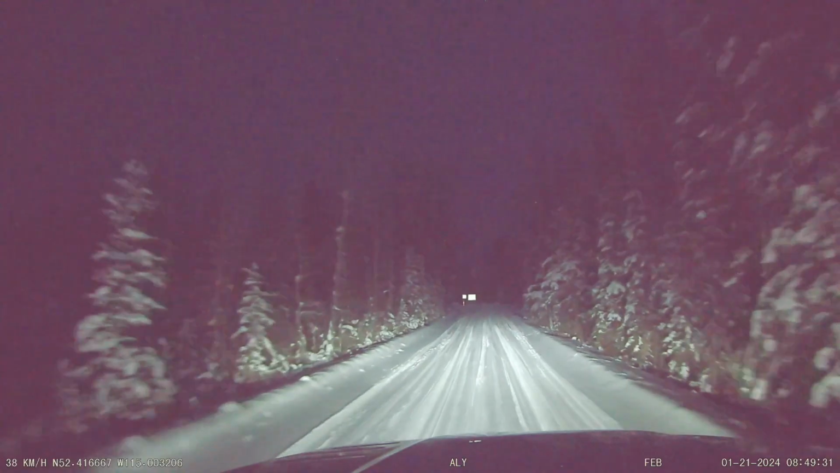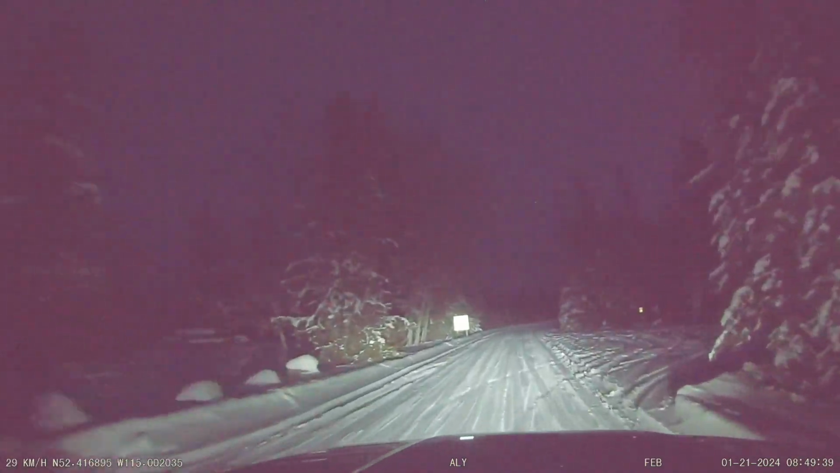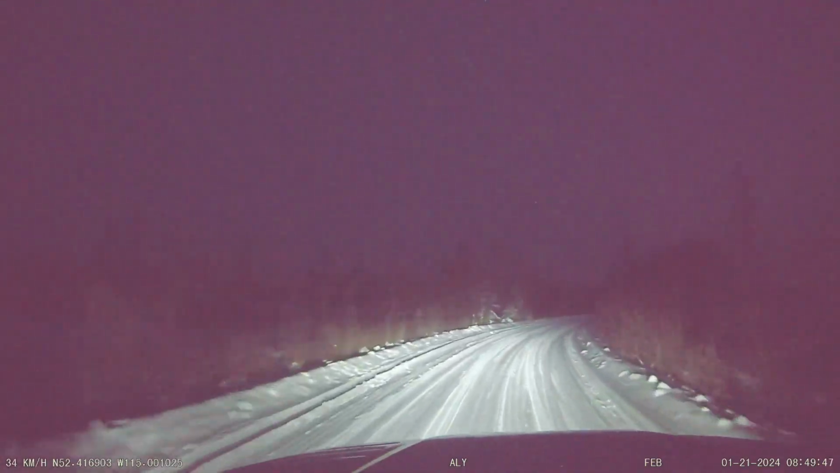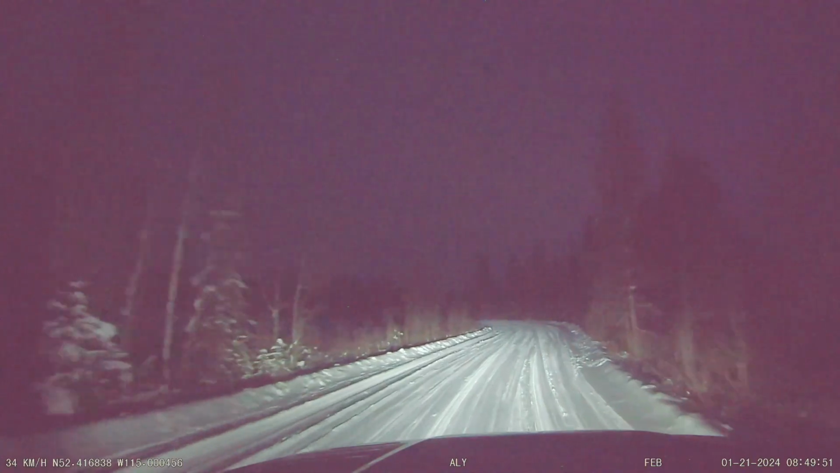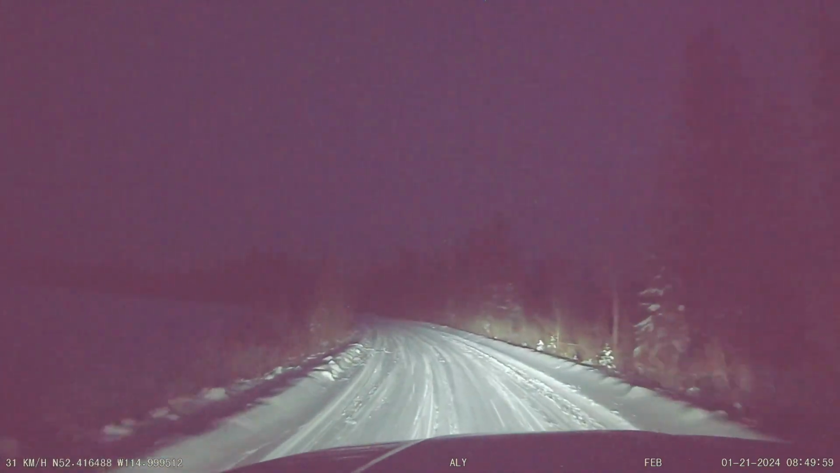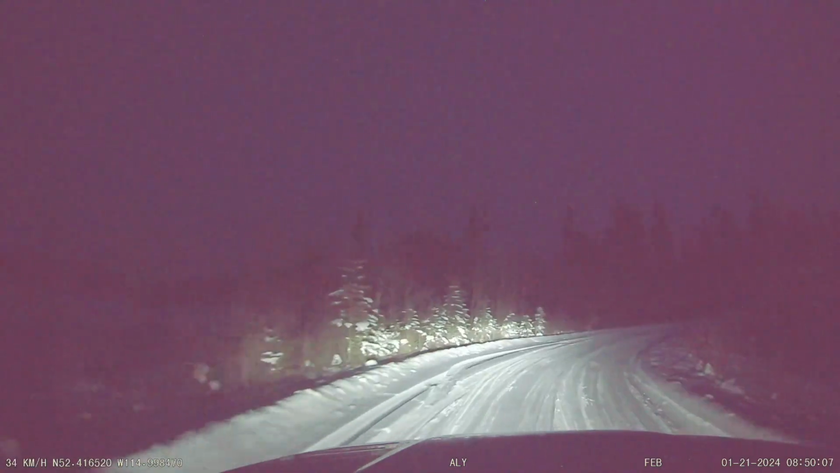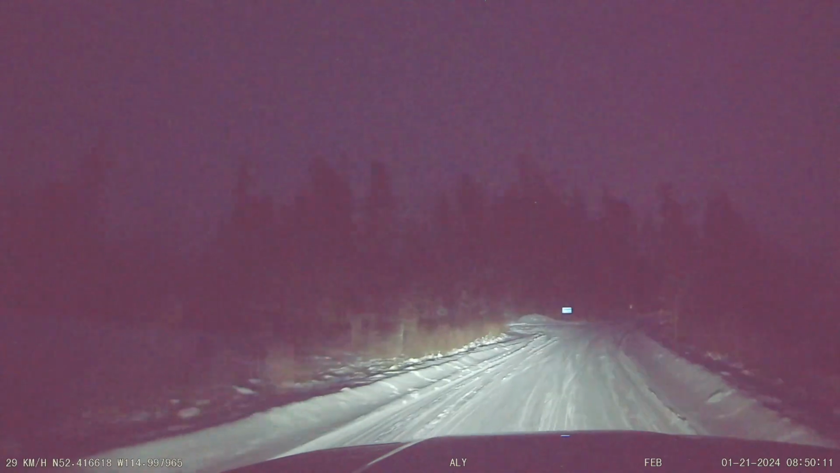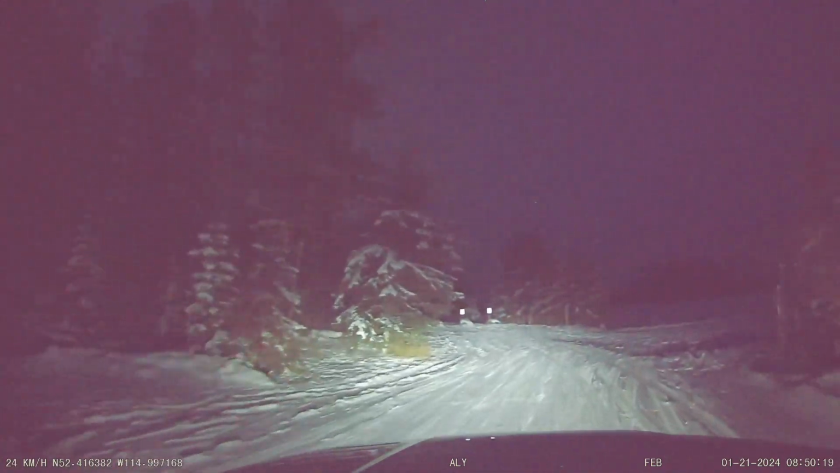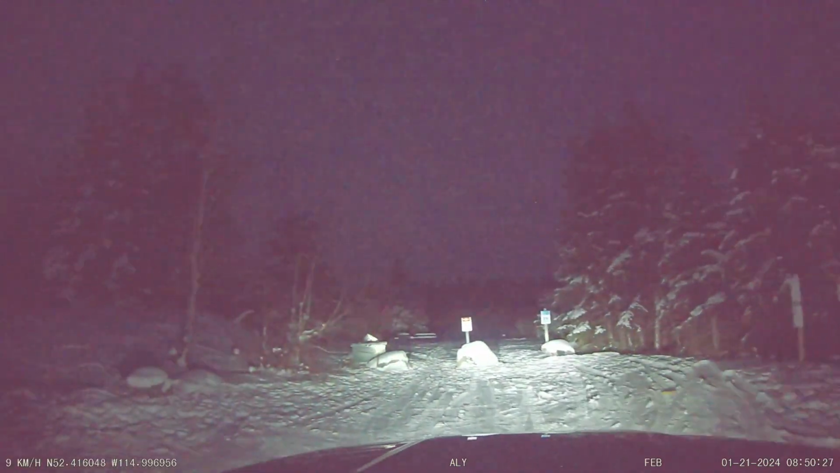So I think we're coming to the end of the road. Oh, one more. There we go. Yeah, it was a good drive. It takes about 2.5 hours from our QTH to get to Twin Lakes. There we go. We're going to back in here and start unloading.